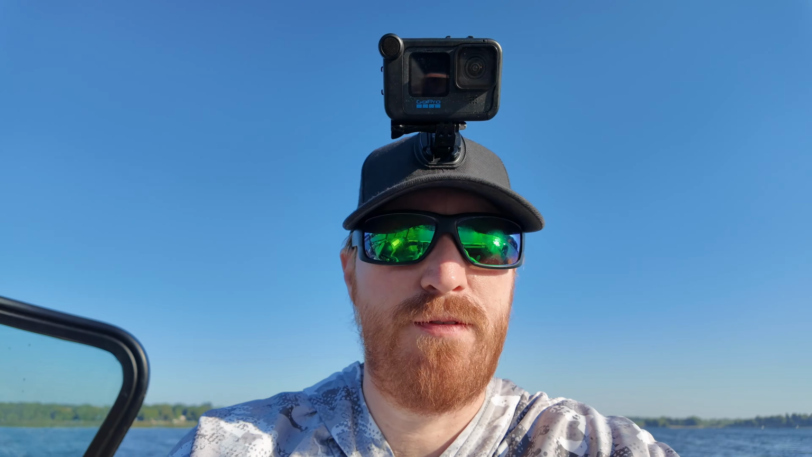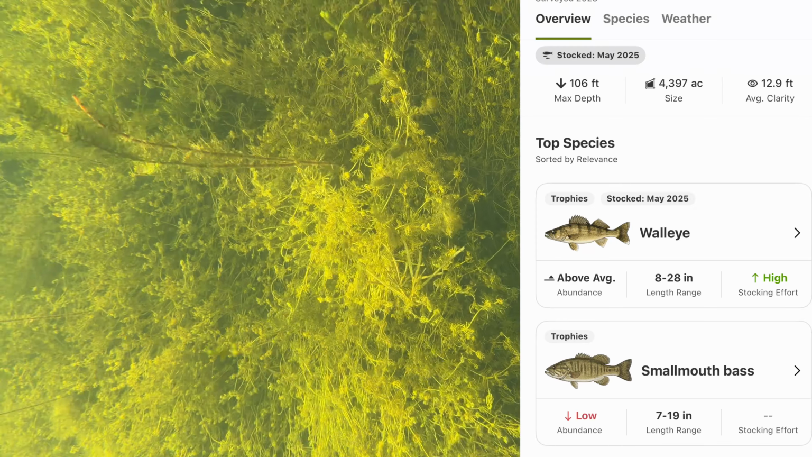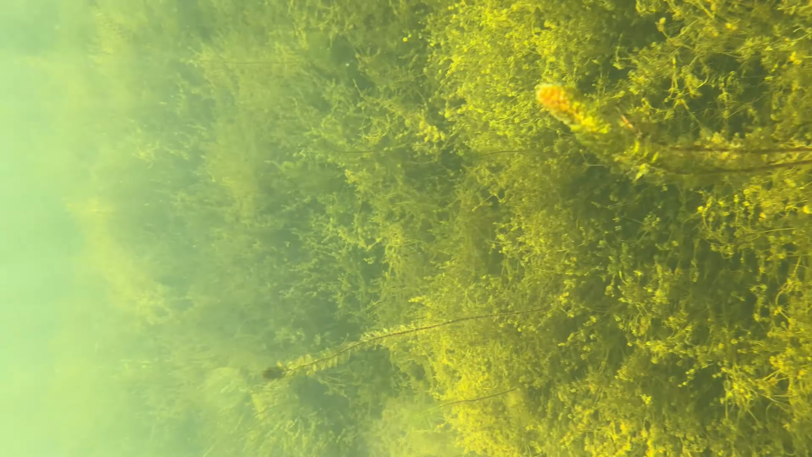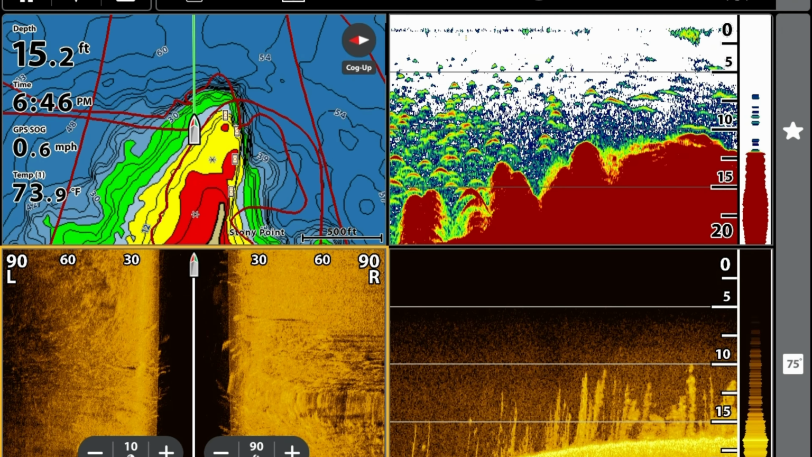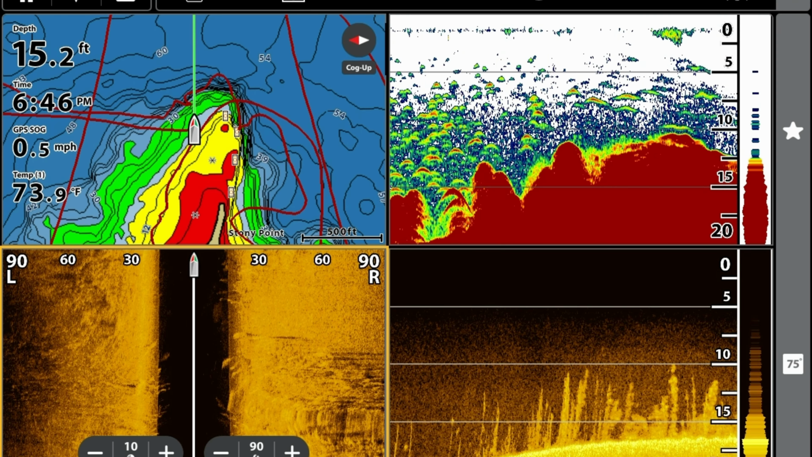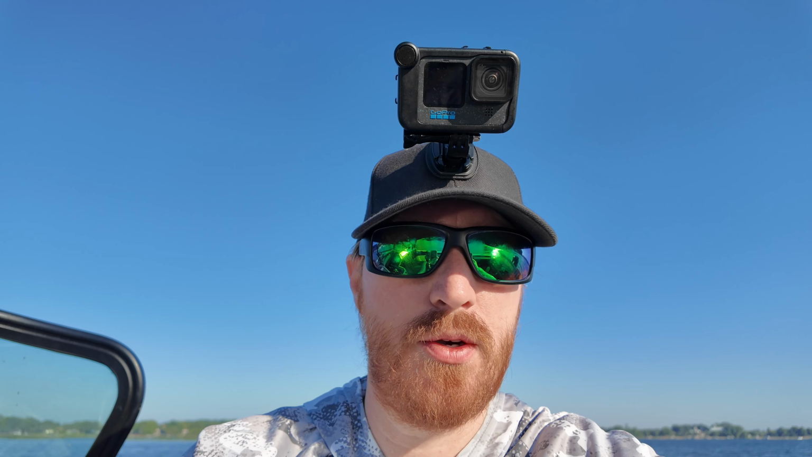I'm out on a lake that's about 4,000 acres, max depth over 100 feet, and the water's crystal clear. We're looking at 10 to 15 feet of visibility this time of year. It's also one of the more complex lakes I've ever fished. Rock bars, mid-lake humps, deep basin, heavy weed growth, all in the same system. Basically the opposite of the big sand, open flats you've probably seen in a lot of other walleye videos.